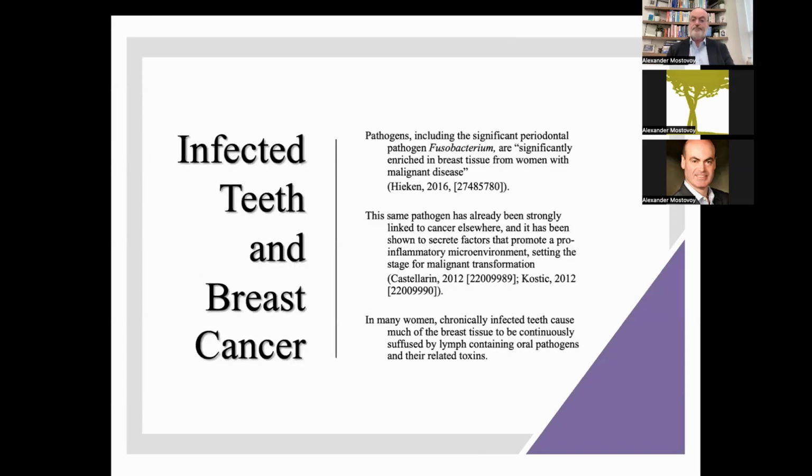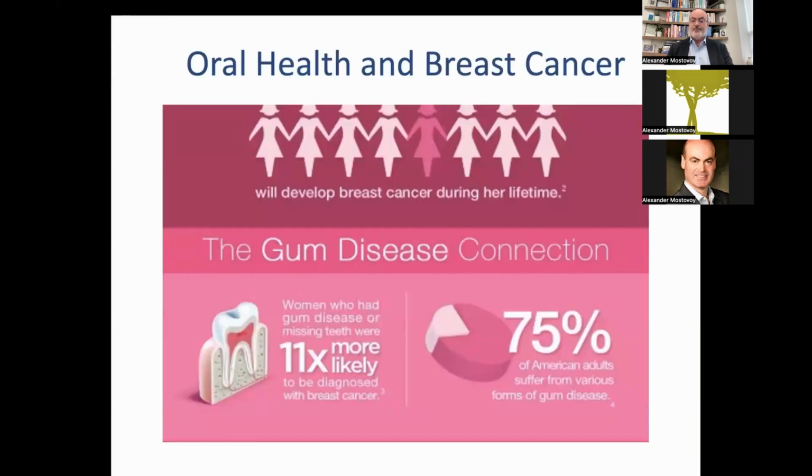Now, you're looking also at infected teeth and breast cancer. So pathogens, including the significant periodontal pathogen, have also been found in women with malignant disease. The same pathogen has already been strongly linked to cancer elsewhere. Okay, so in many women, chronically infected teeth cause much of the breast tissue to be continuously suffused by lymph containing oral pathogens and their related toxins.